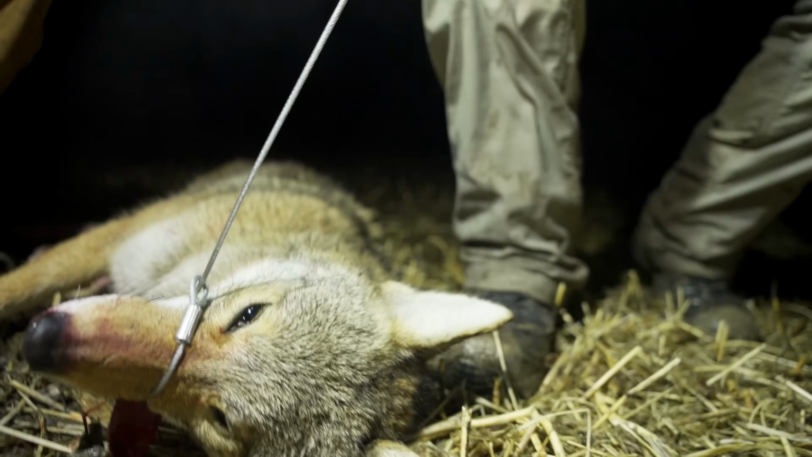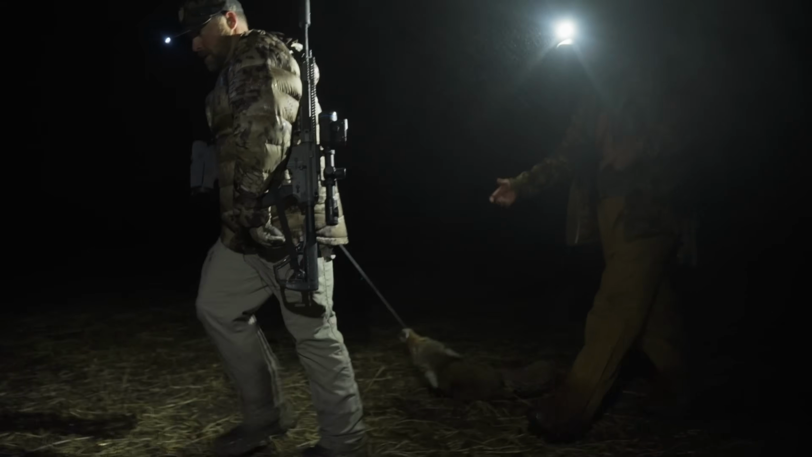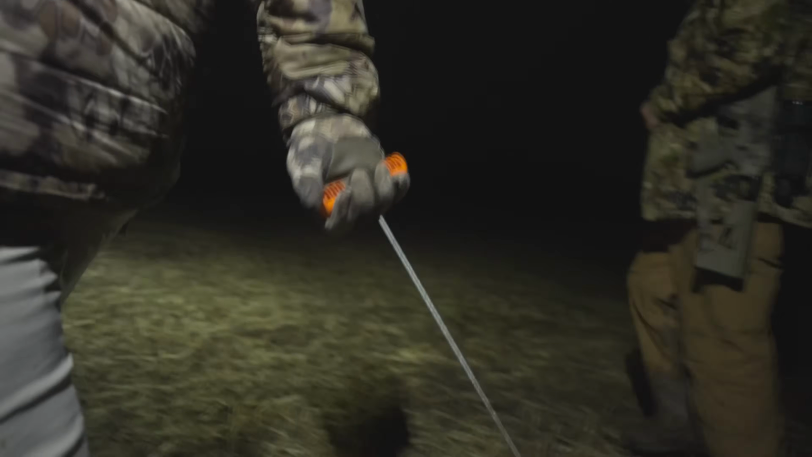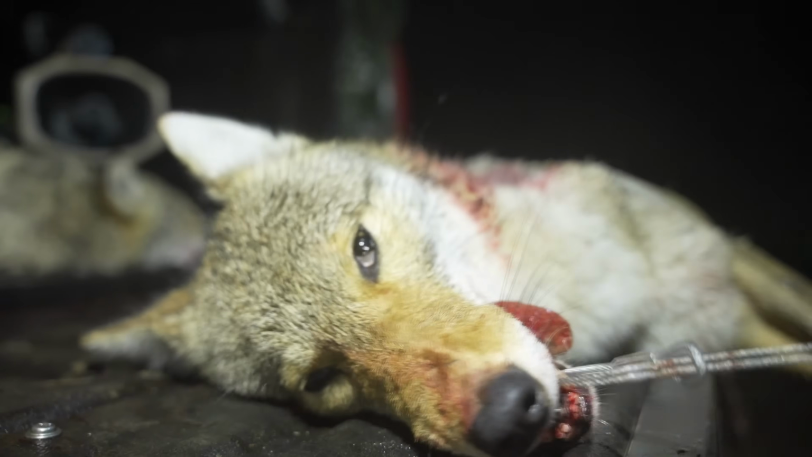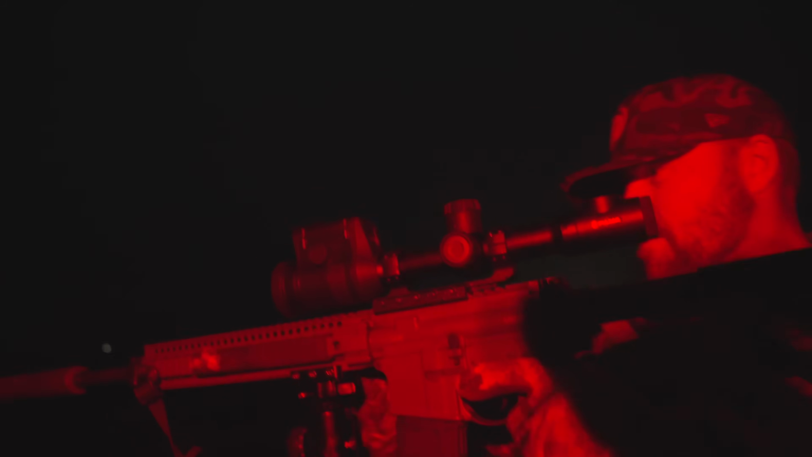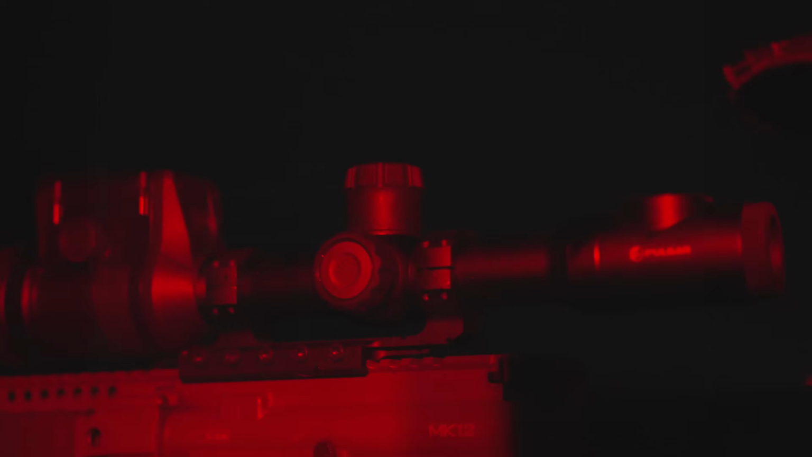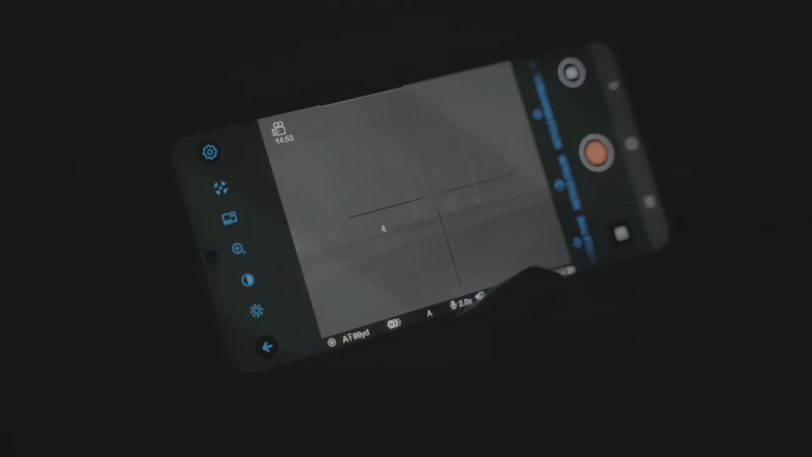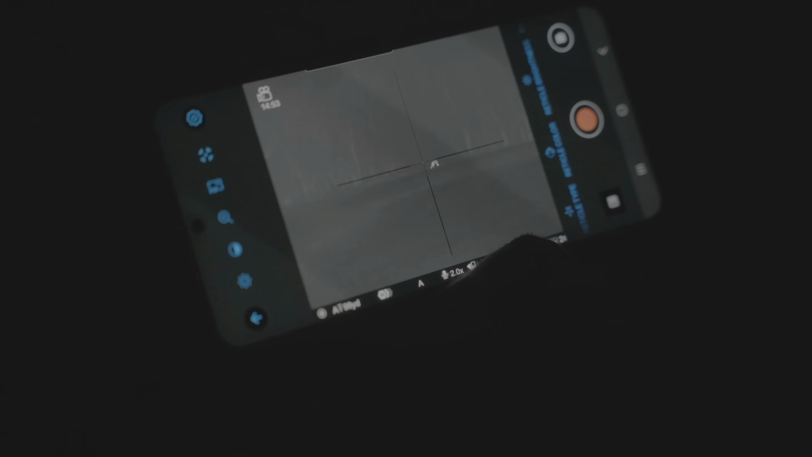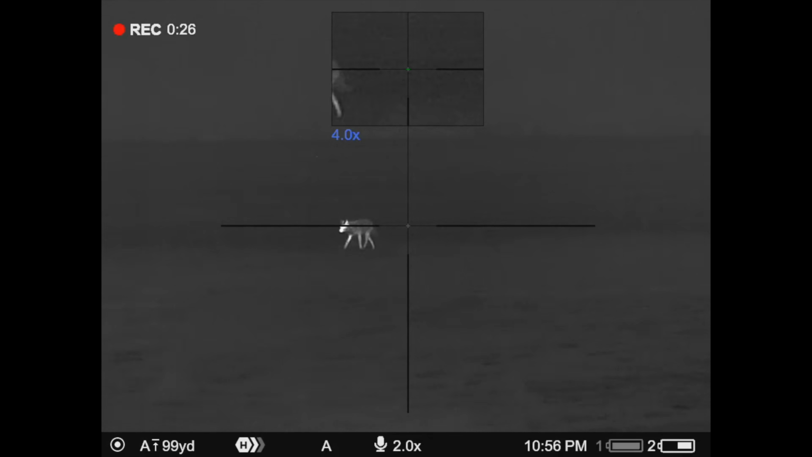Probably had that crap pulled on him before. Is that a dog or a coyote? That's a coyote.